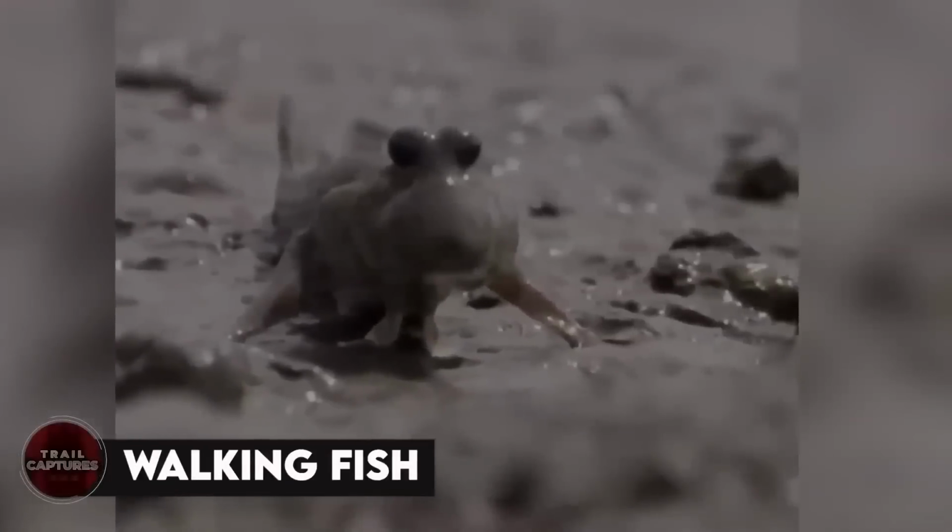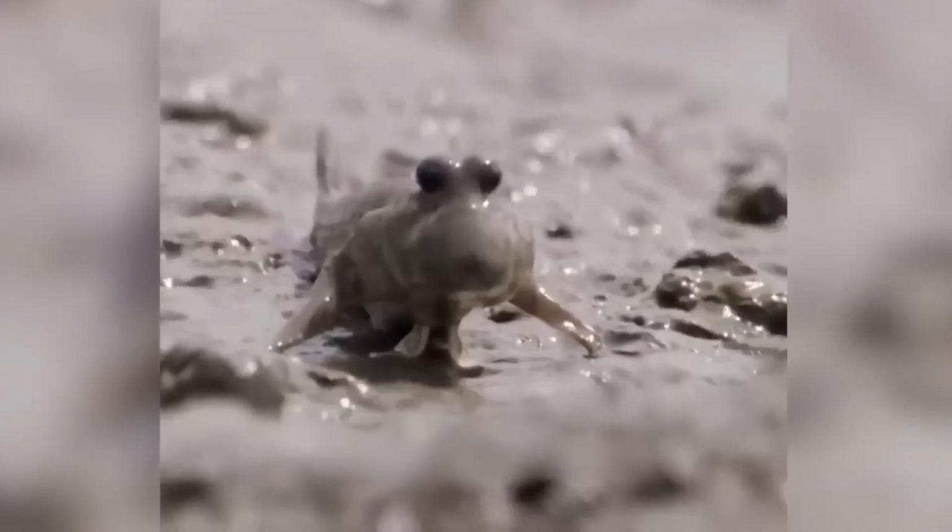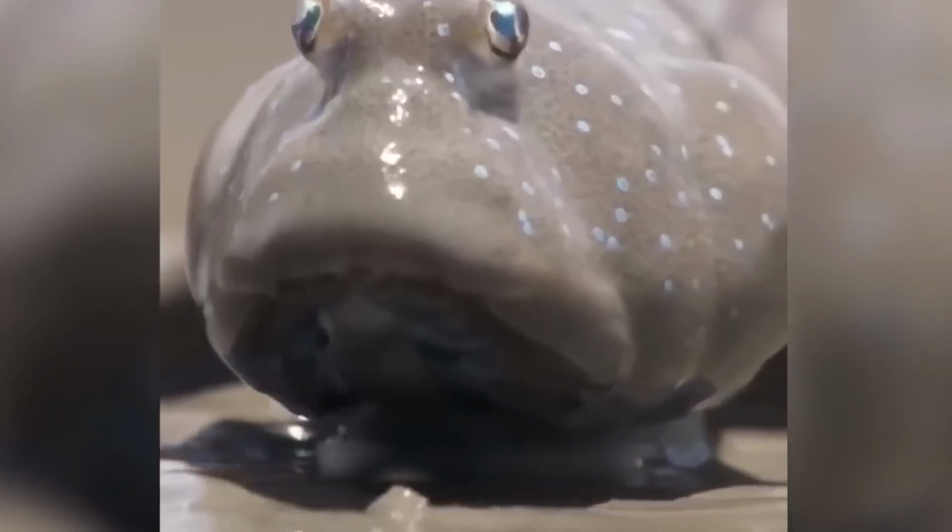Walking fish. What looked like a bunch of school kids going somewhere in a line was actually a group of fish who were having the time of their lives on land. Maybe they just wanted to try something new and were bored with their life in water? Whatever the reason, the fish kind of scared 1 million people on the internet from the video. However, we'll tell you that these are mudskippers, and they're actually known to be able to breathe air while out of the water. Incredible, right?